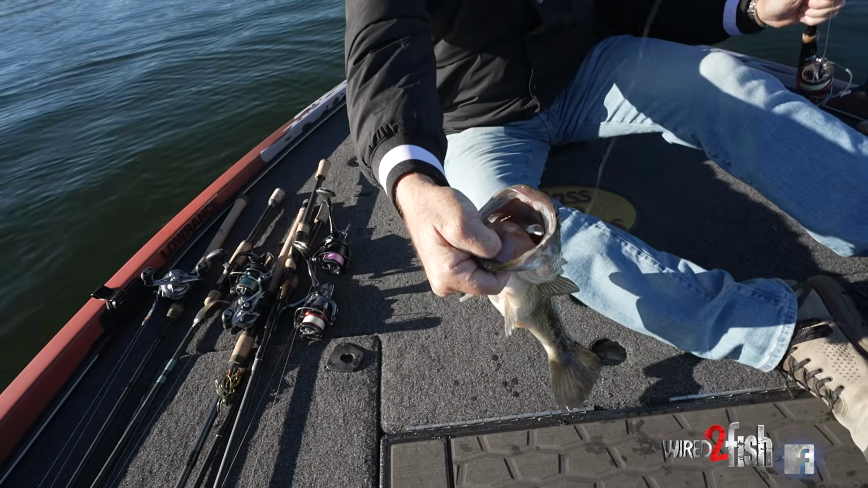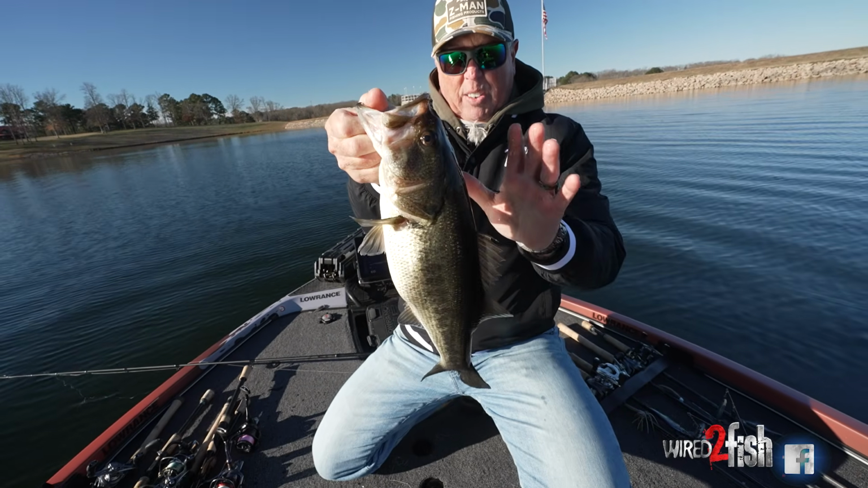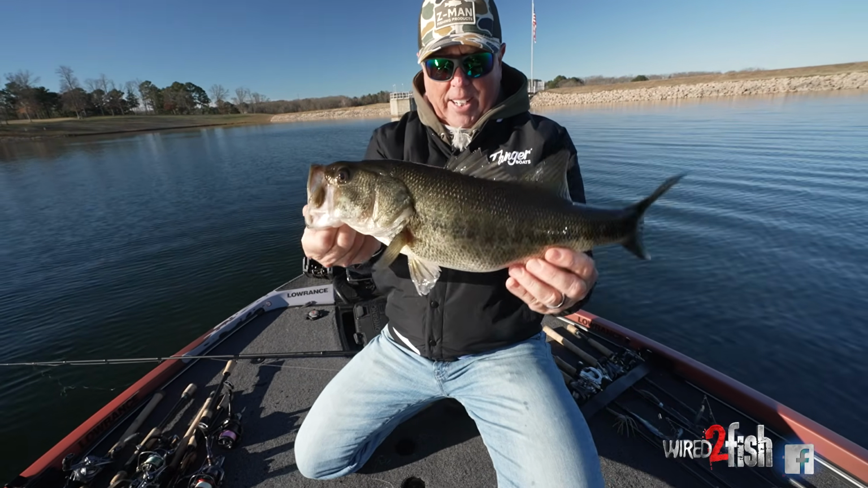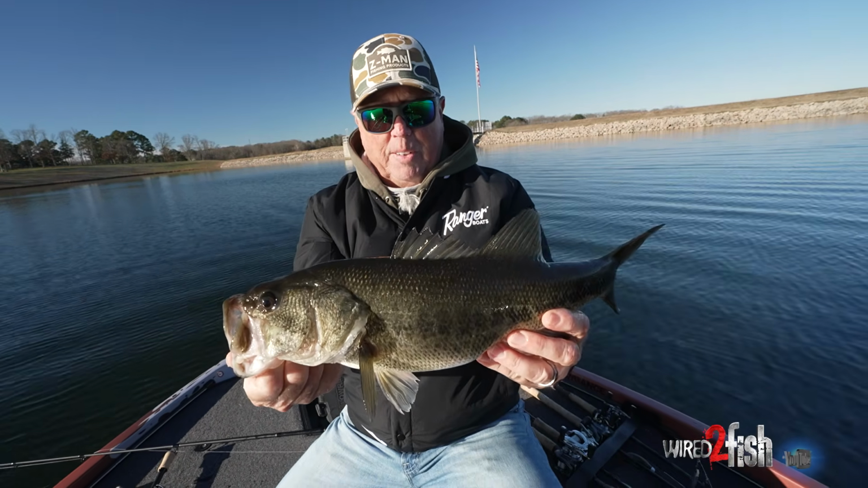Look at that. Down the hatch, baby. And look at that. For a wintertime fish, you can see that clear water. It makes them really dark like that. Nice round belly on him. What a fun fish.